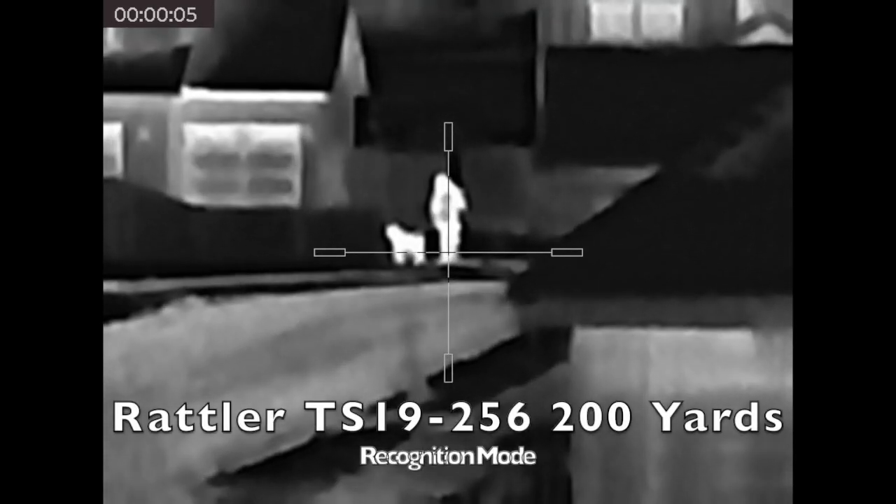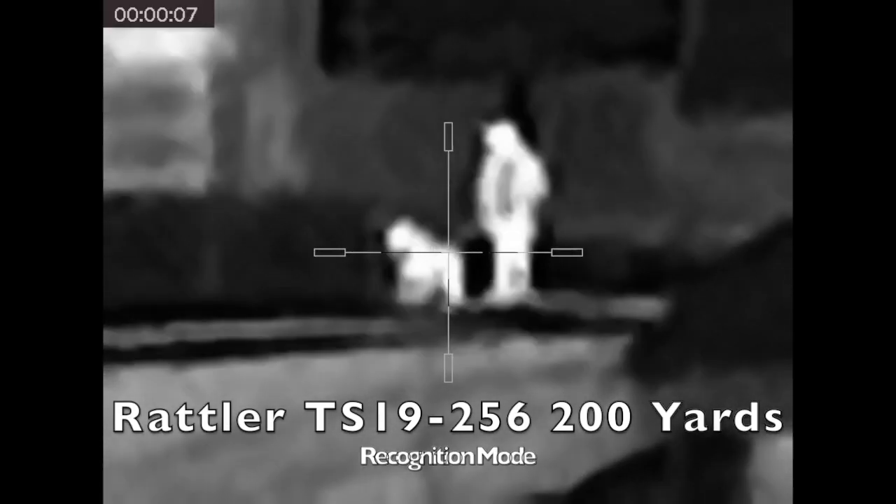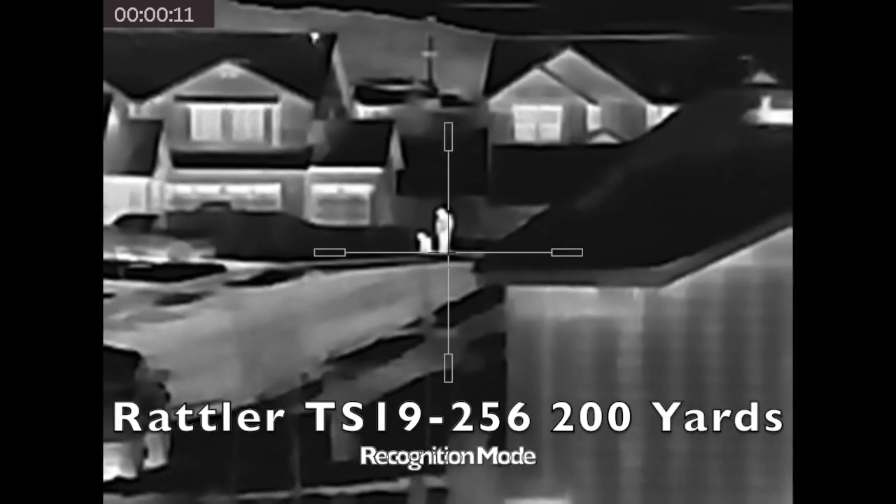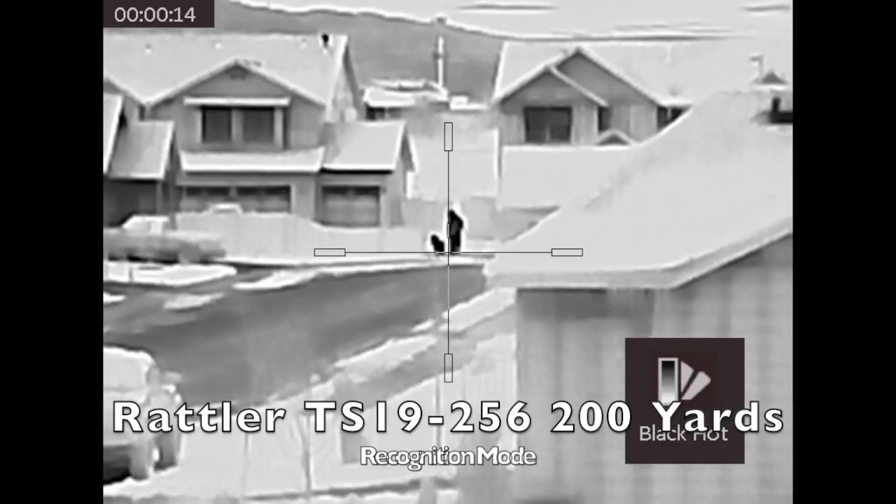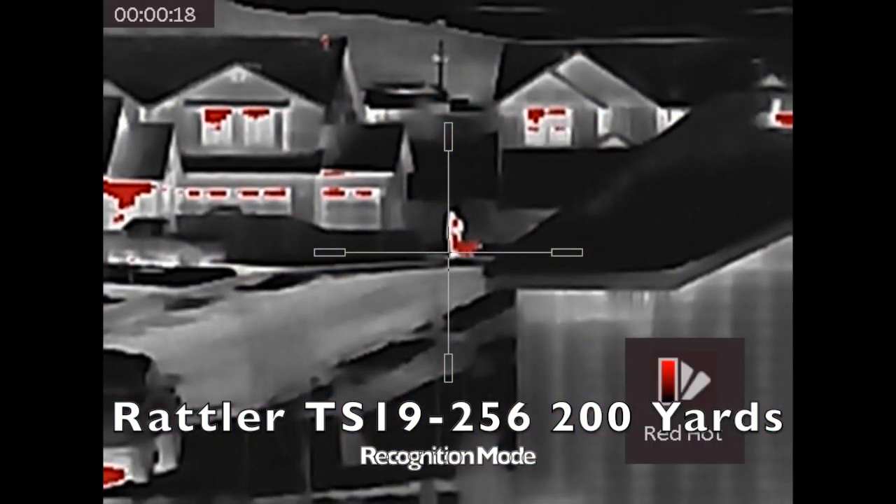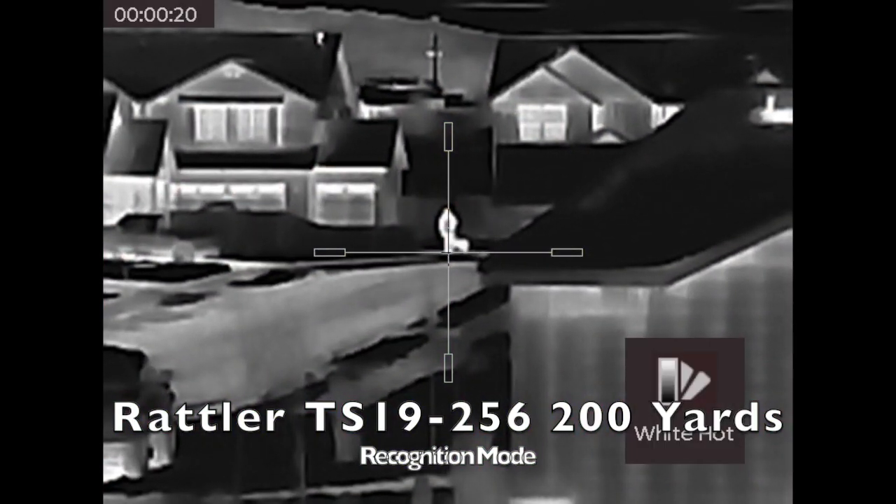We include an external battery pack with each of these scopes and 8 free batteries and a battery carrier that carries 4 batteries, and so that battery pack fits right in your pocket, that way they're not running around loose. And then also when you're putting them in and out, it's a good way to tell which ones are charged and which ones aren't charged.